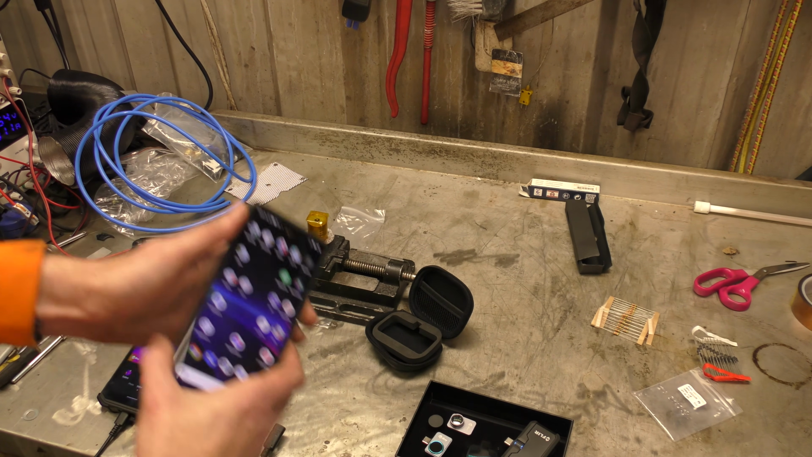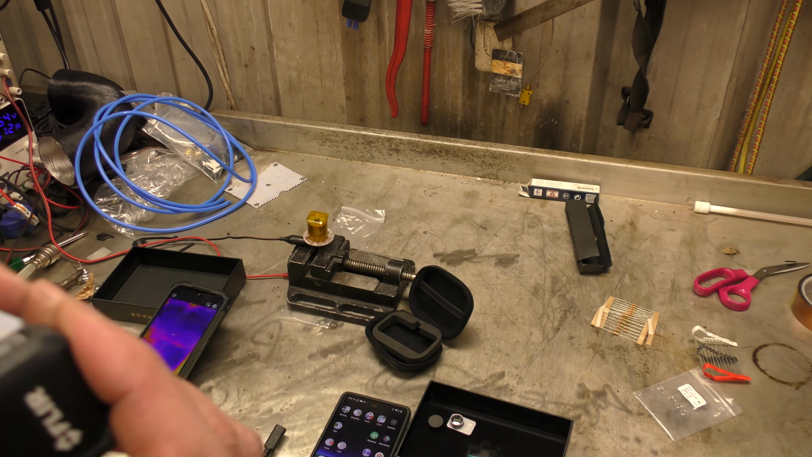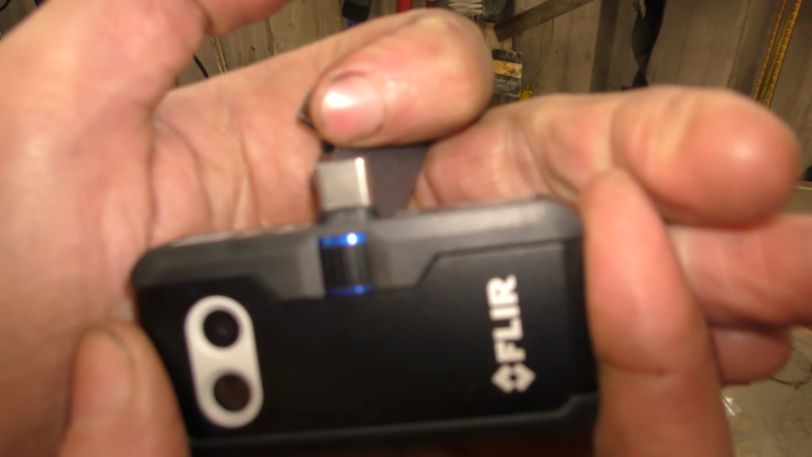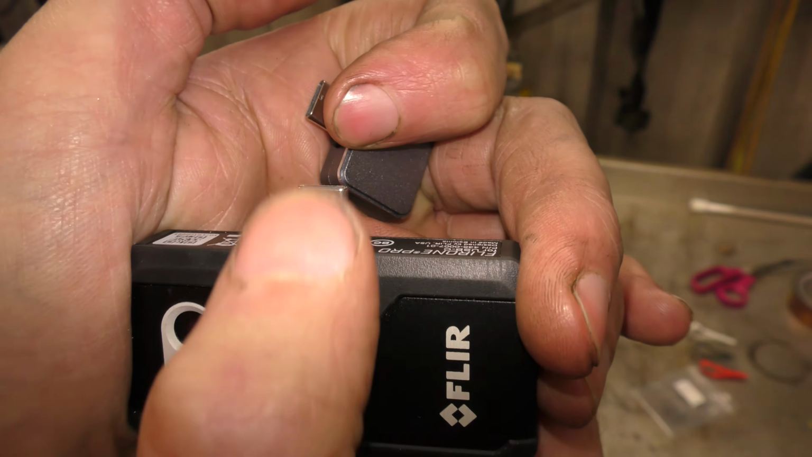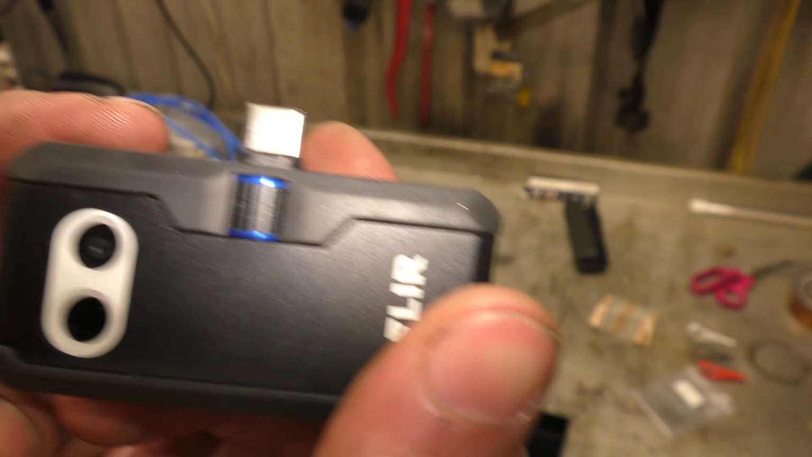There. That's a thing. So the USB-C ports on the Flir 1, the Flir 1 Pro, if you twiddle this knob, it makes the port stick out further or less, more or less, so you can mount this on with your case.